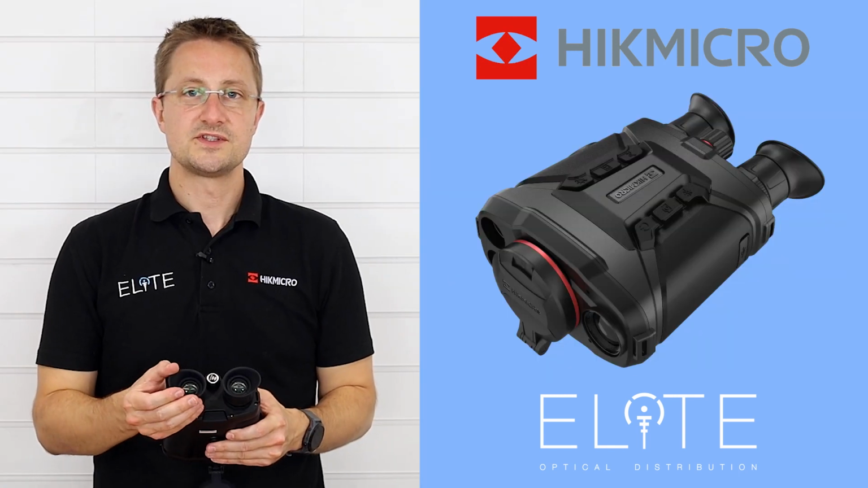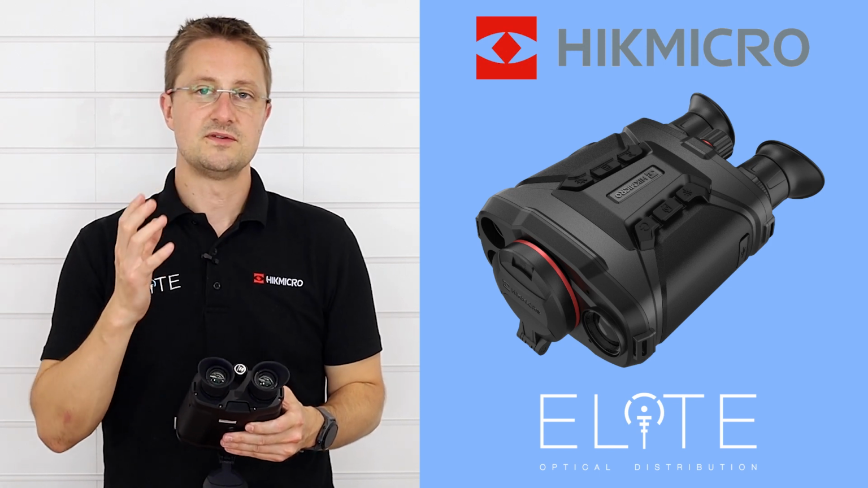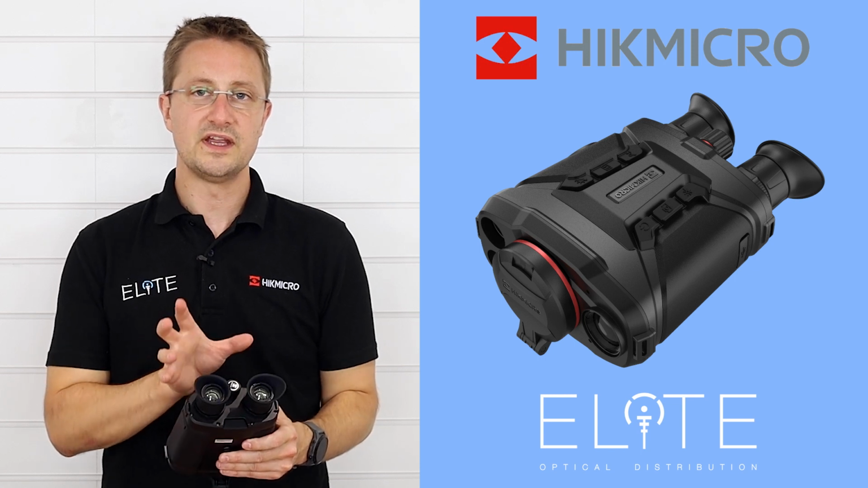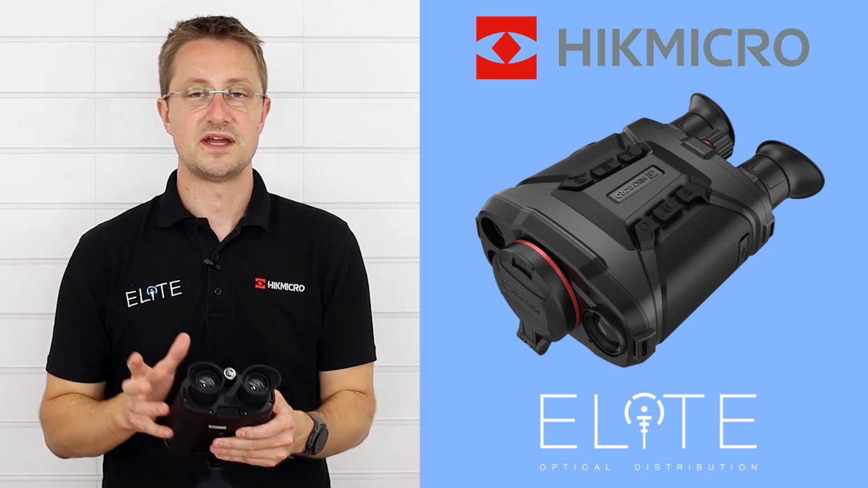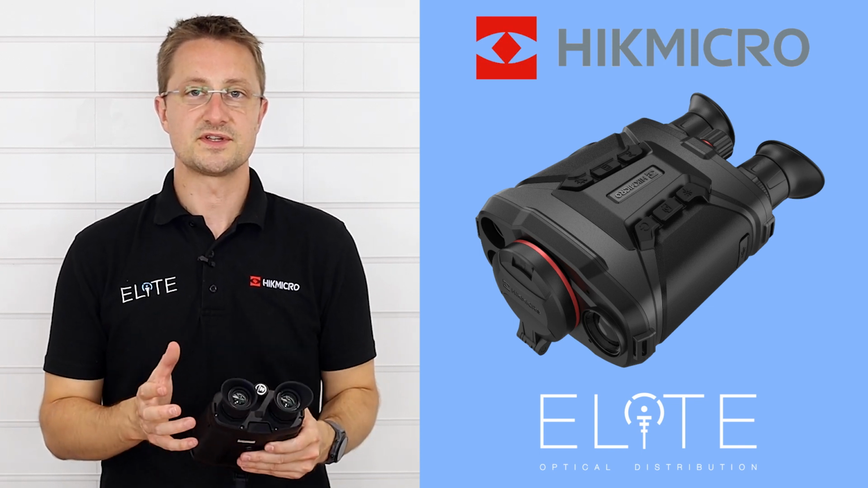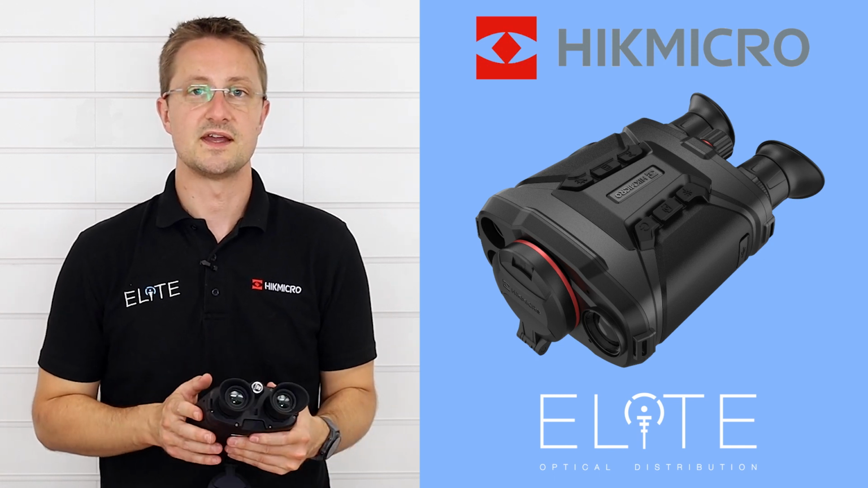The Raptor is fitted with 2 soft eye cups that gently cup your face. They're going to stop light spill and make it easy to use these in a covert way. And the overall feeling of space and the screen size when using both eyes compared to a monocular is quite stark. So this gives you a different perception of the thermal image, even though the actual thermal system itself is the same as a monocular.